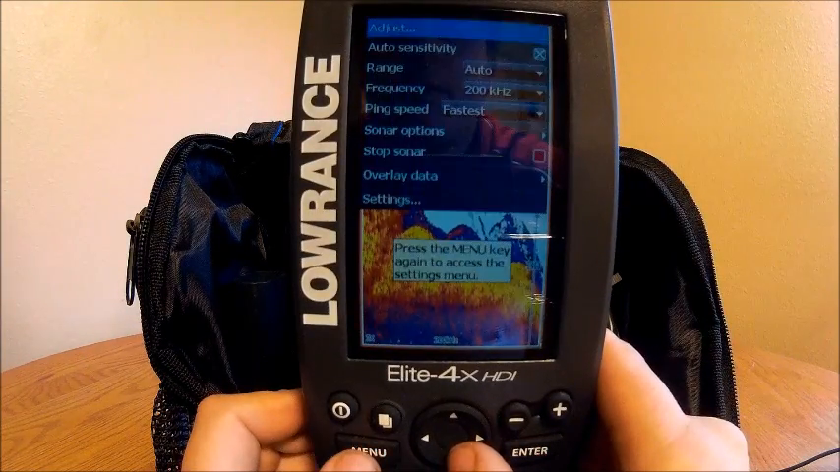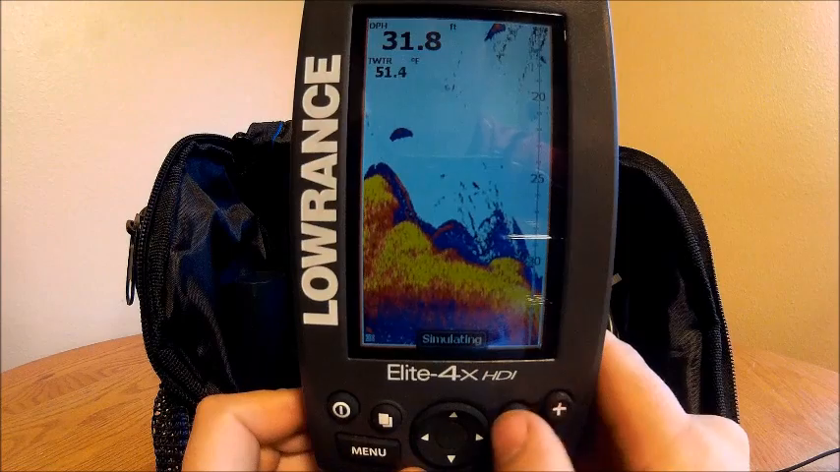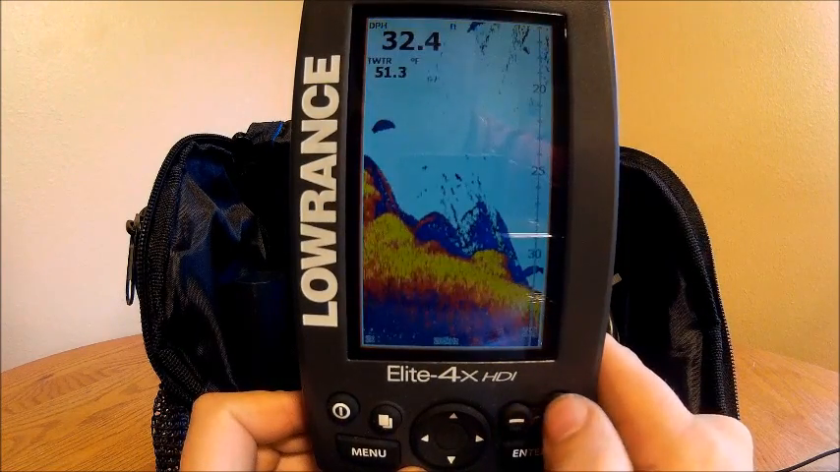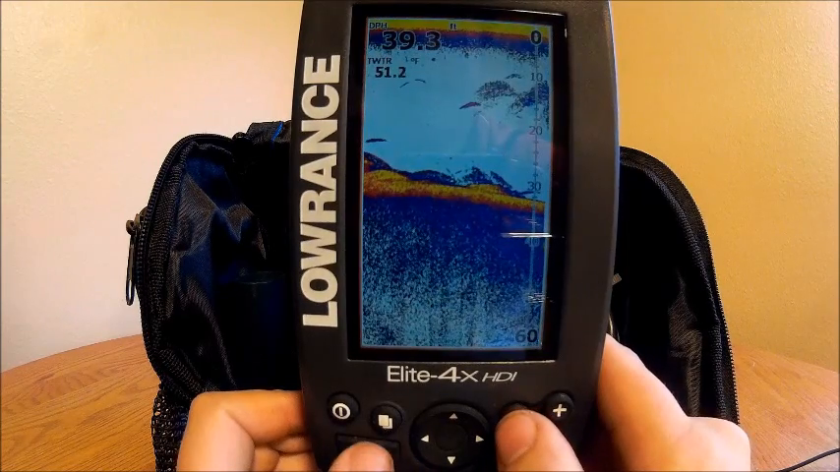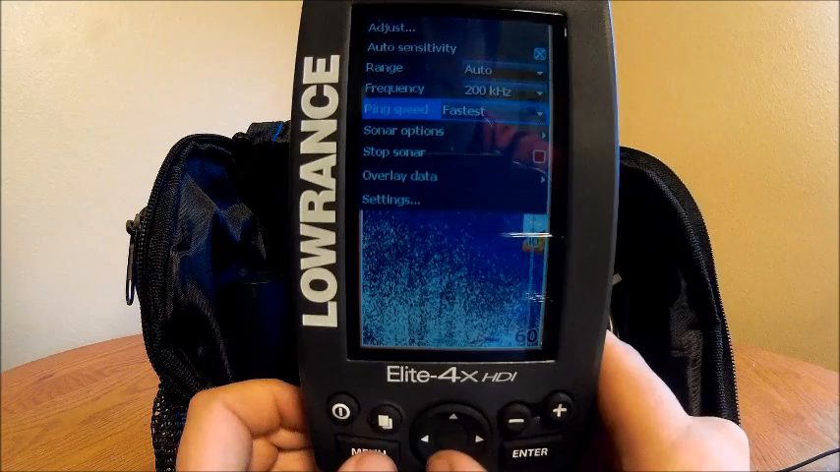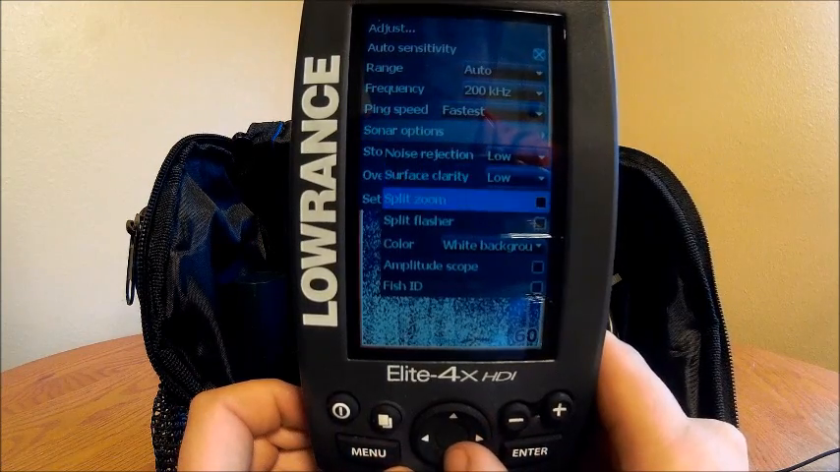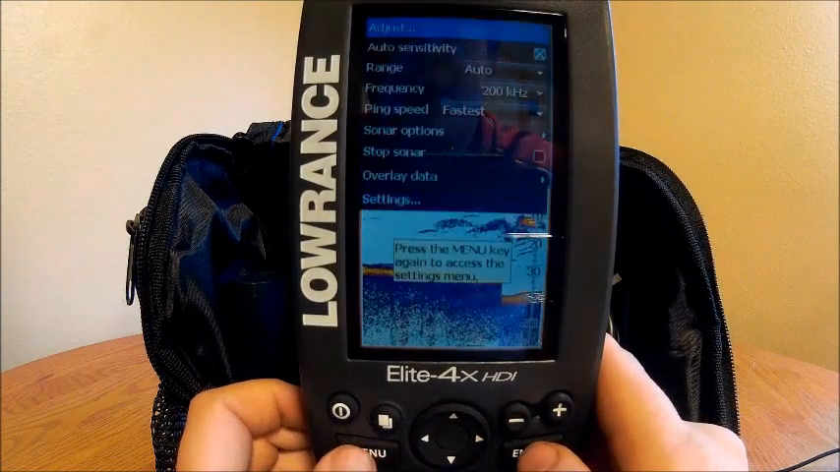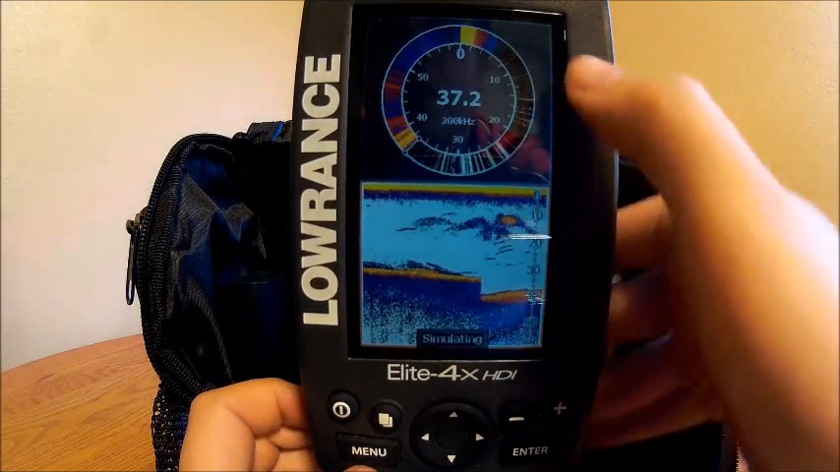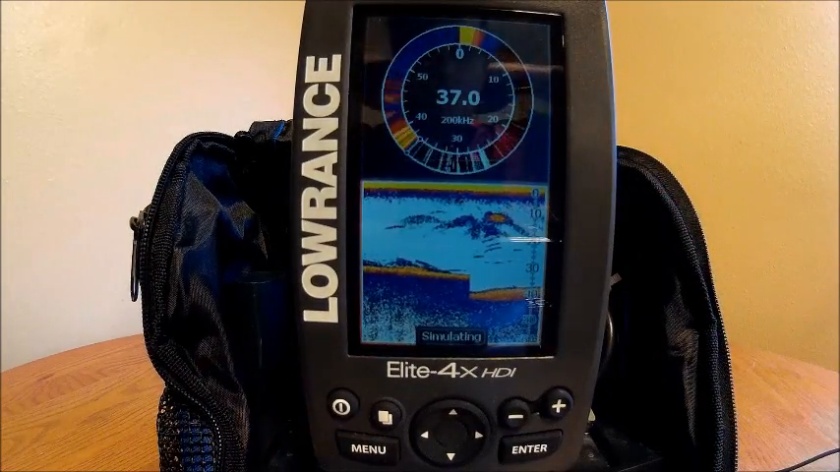Turn that off. Okay, now in normal mode too, I can do zoom by just pushing plus 2. So just by staying on my normal screen there, I can zoom in or out. Split flasher. Like I said, I'm not a flasher kind of a person, but I can do a sonar and a flasher combo.